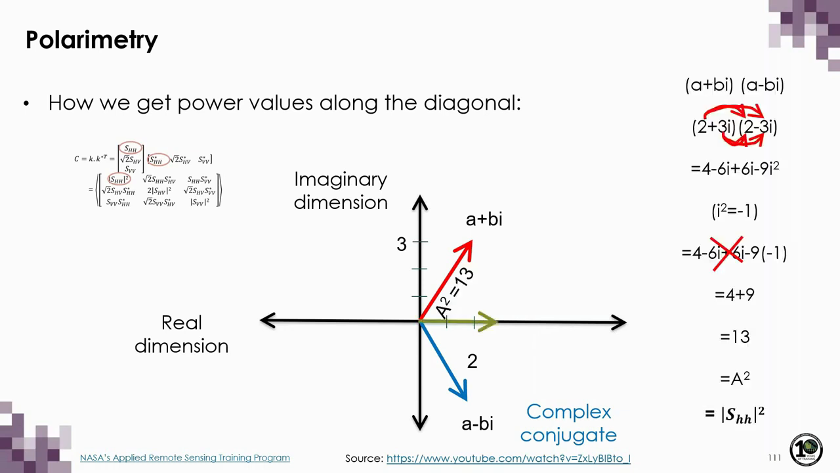So I thought it would be interesting to show how we get those power values along the main diagonal. And again, to get the covariance matrix, we multiply a set of complex numbers by their complex conjugate. And in the case of the main diagonal elements, this gives us just the total power. I won't go into too much detail here, but this is just to show that when we multiply these 2 vectors, the result is just a rotation of the original vector so that it lies parallel with the real dimension.